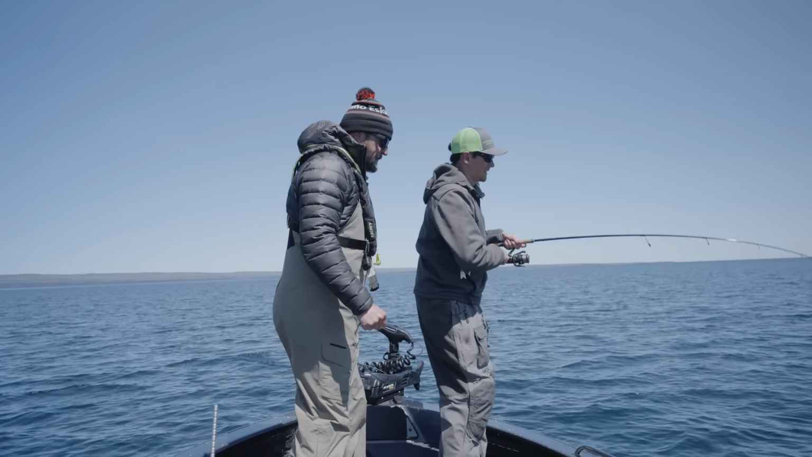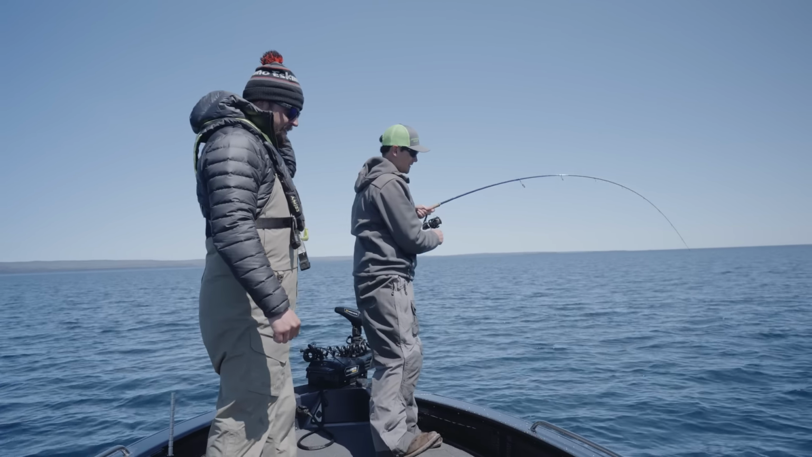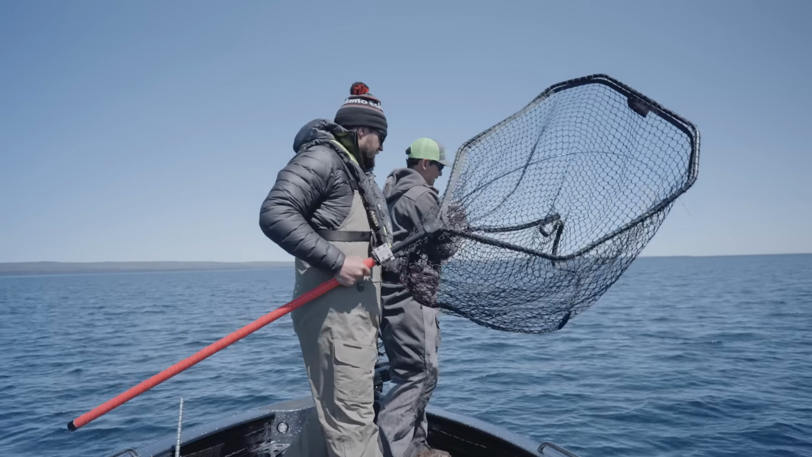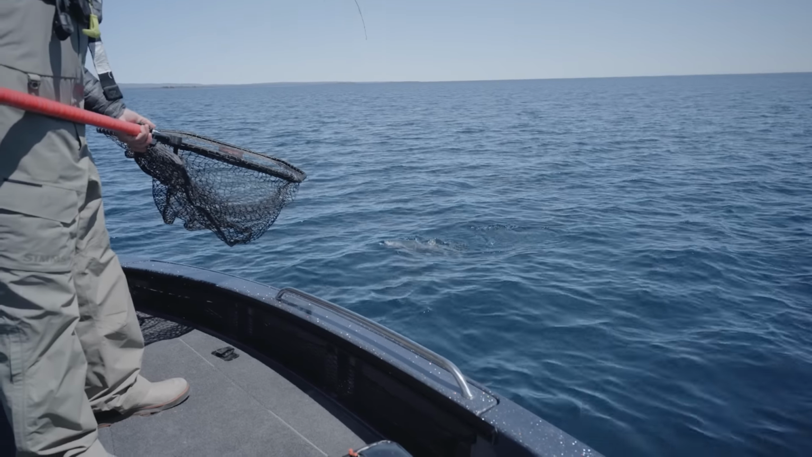There you go, buddy. Got another decent one. Yeah, that's not a bad fish at all. Very nice fish. That one followed you for a while. Yeah, that's a nice trout. Big trout. Jeepers.